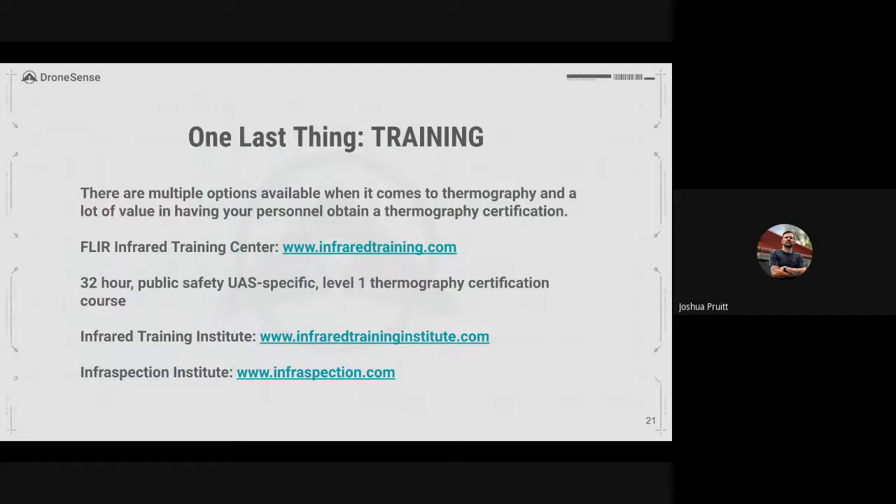The last thing that I'm going to hit on, again, I'm not trying to give you guys licenses in thermography, but I want to throw up some training information that's available out there right now. Specifically with FLIR, their ITC offers a 32-hour public safety UAS specific level 1 thermography course. This is a great course.